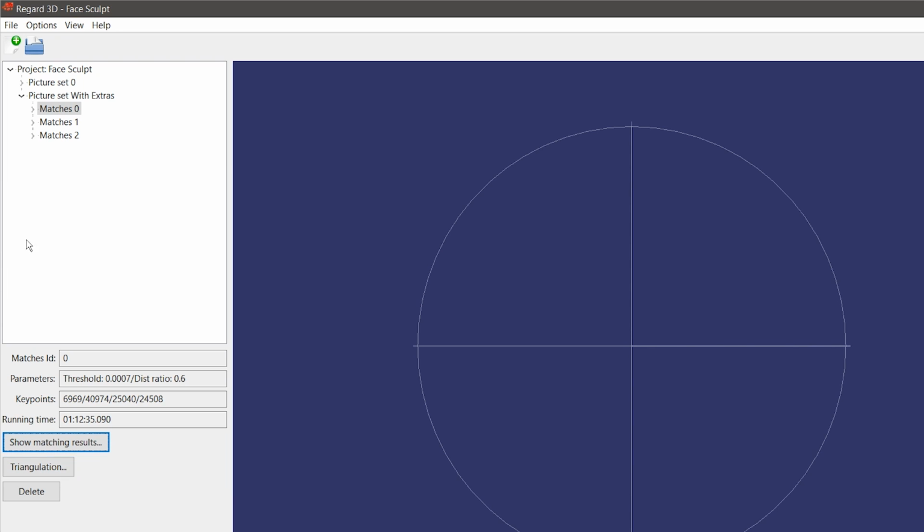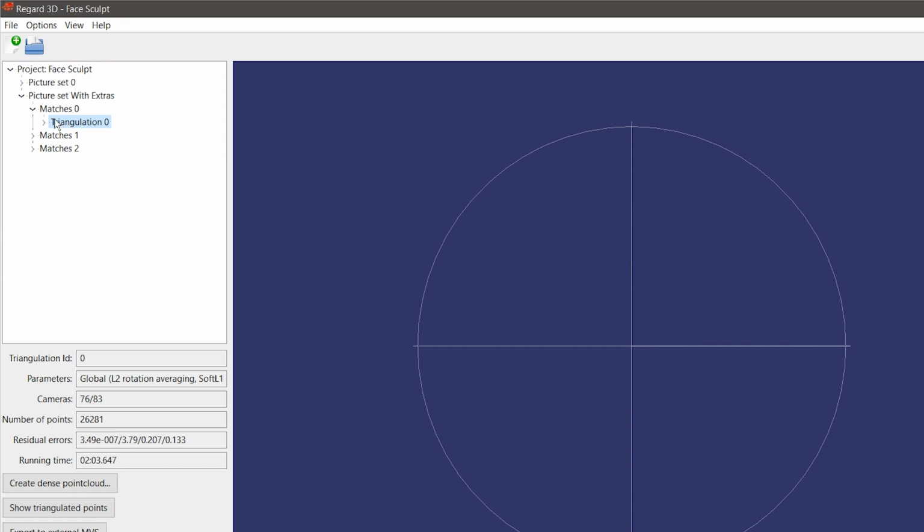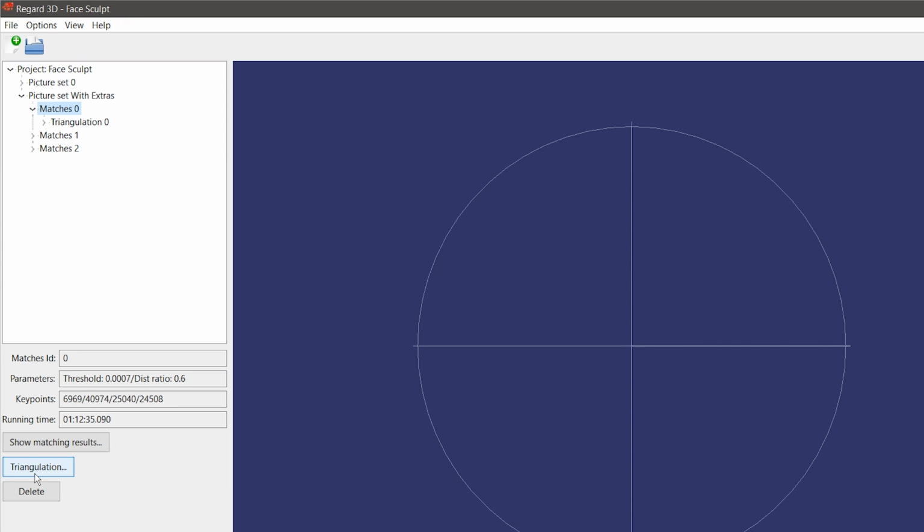Next, you're going to want to do triangulation. So basically, in photogrammetry, there's two major steps: creating a point cloud and then creating a mesh from that point cloud. And inside the point cloud step, you have two steps. One, you create a sparse point cloud, and second, you then refine that and create a dense point cloud. Here, the sparse point cloud is called triangulation. So in the matches, you would hit here